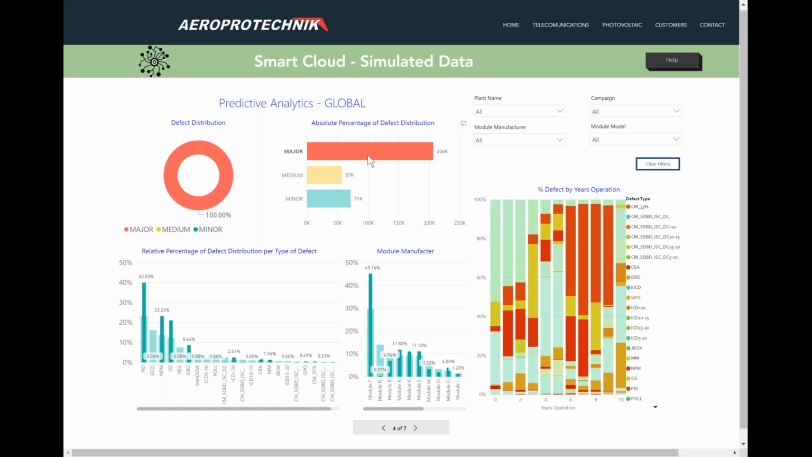So if you look at all the measures, you get that PID represents 40% of them, non-functional modules 23%, 20-something% open strings, 8% is DBDs, and then I have the cell mismatchings and the other types of issues. And I can see that modules type A and K are quite good contributors after the module app. And I even can see after how many years it happens. So this is very, very, very powerful. Anyways, this is root cause, right?